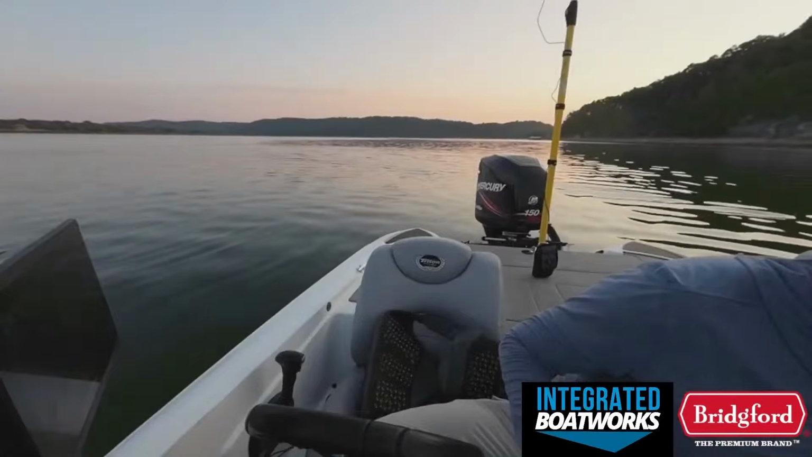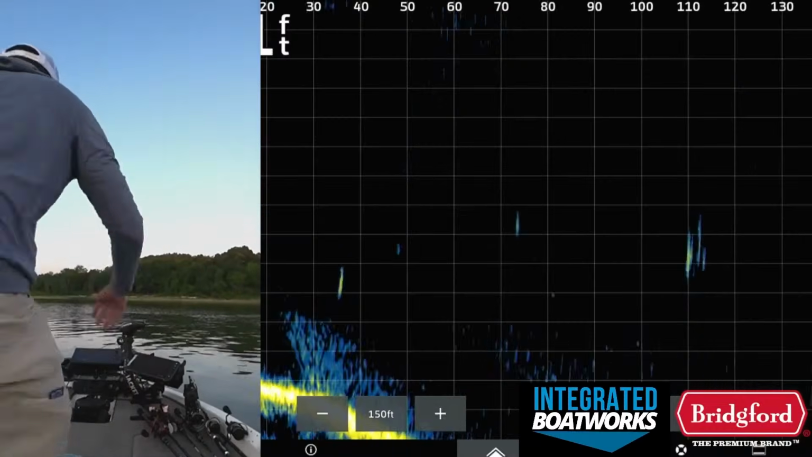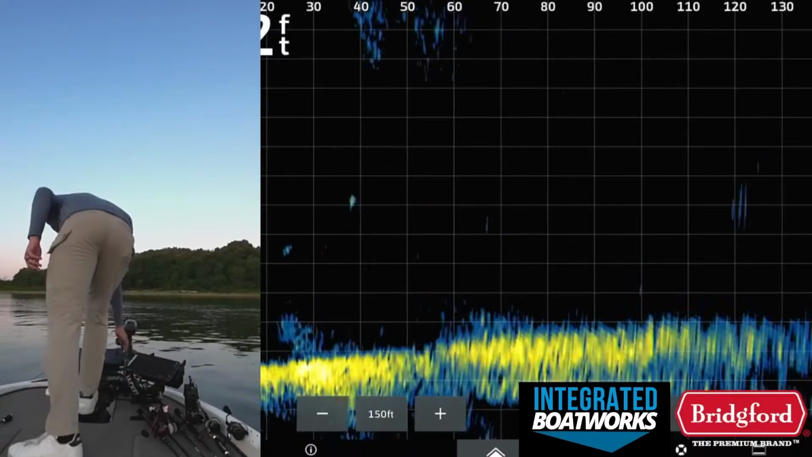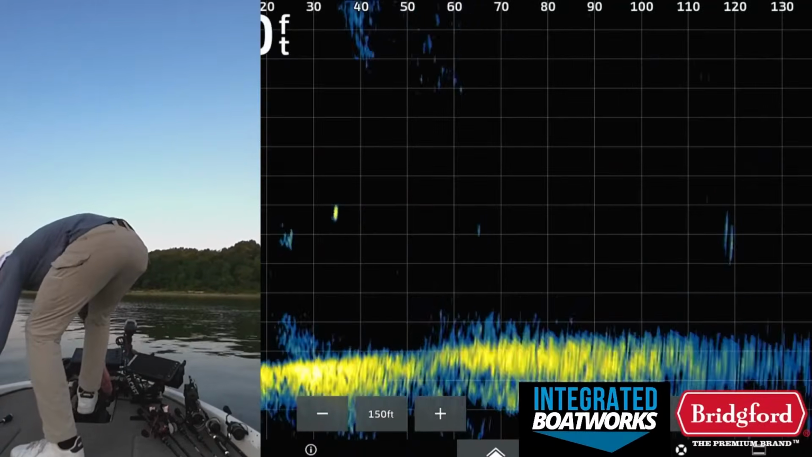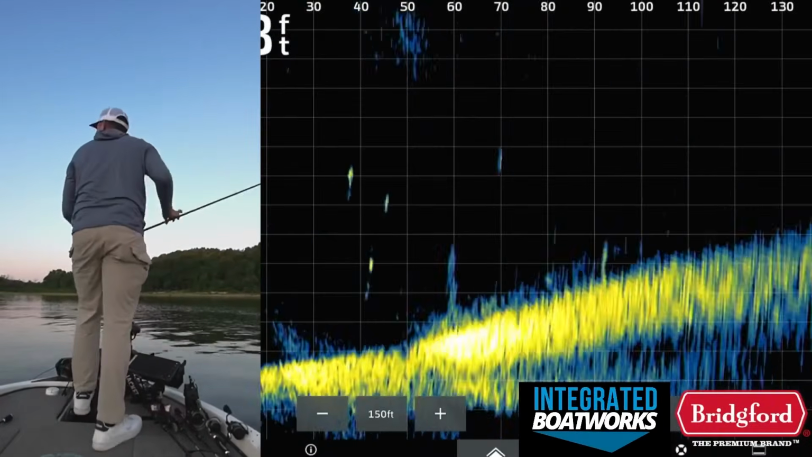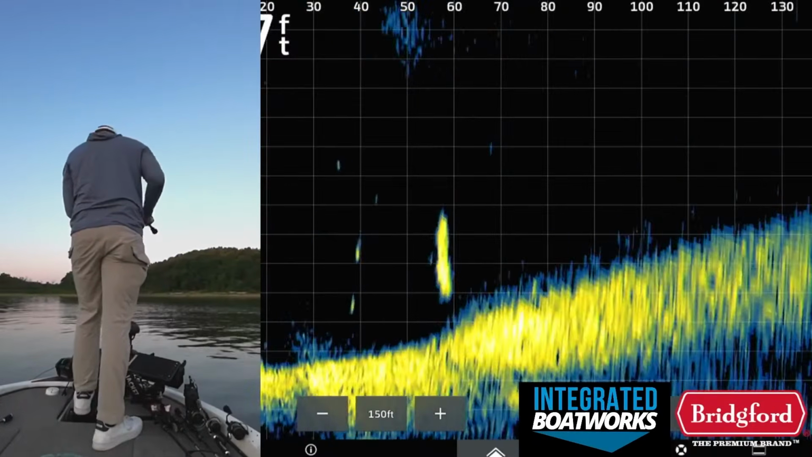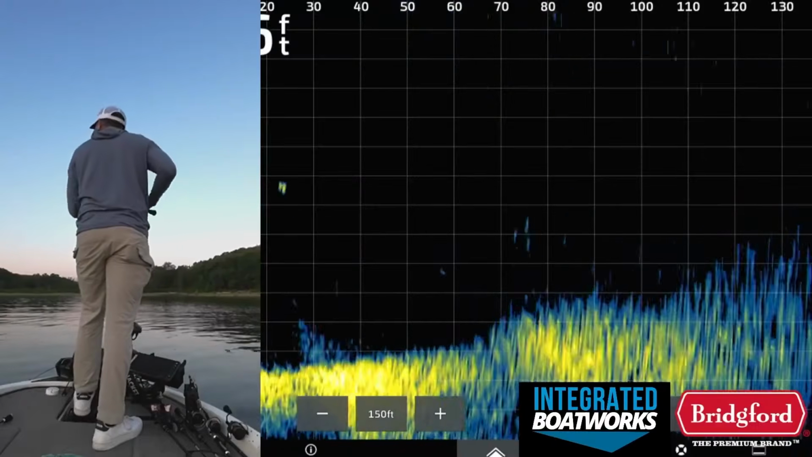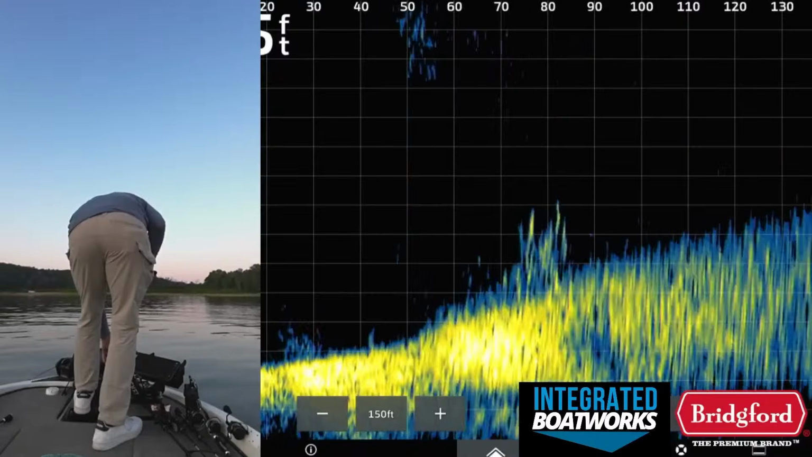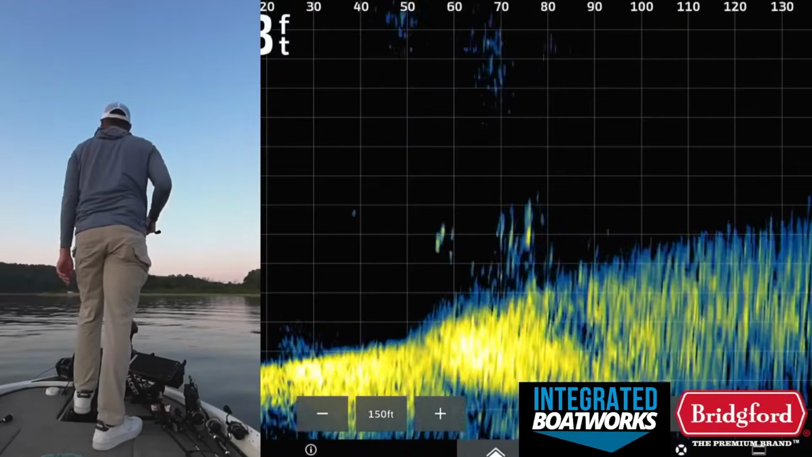Give me a second here. Okay, we gotta get up here kind of fast. I see them busting up there. Gotta be observant and keep your eyes open for this sort of stuff when you're on the lake, guys. Some shad down there. Where's that school at? They're way up on top of this point.